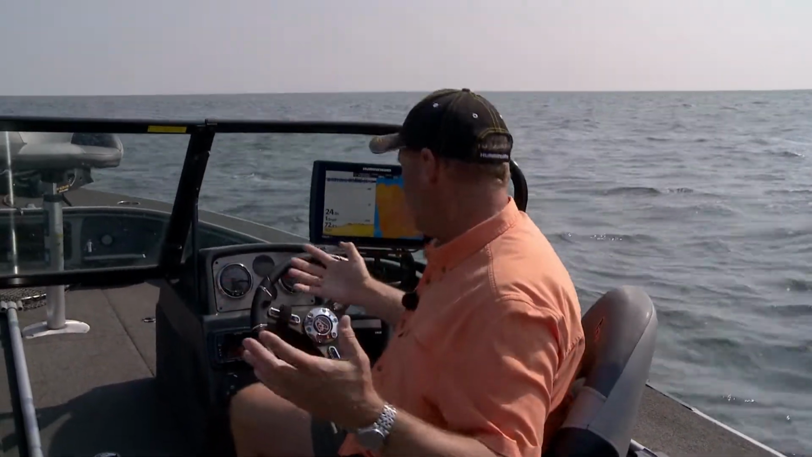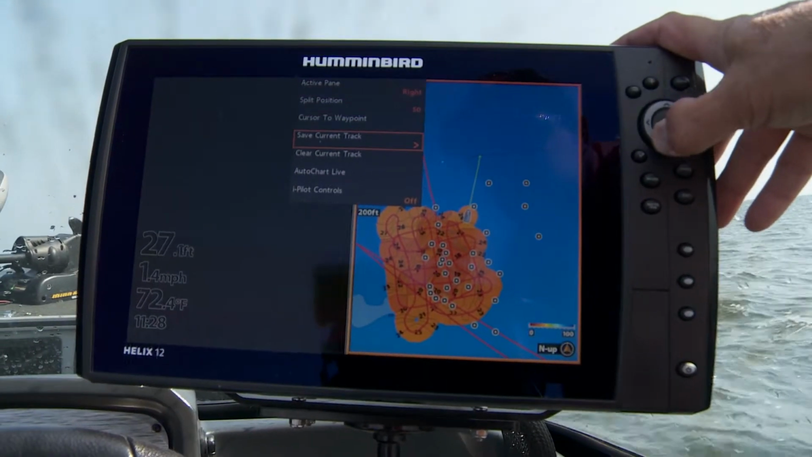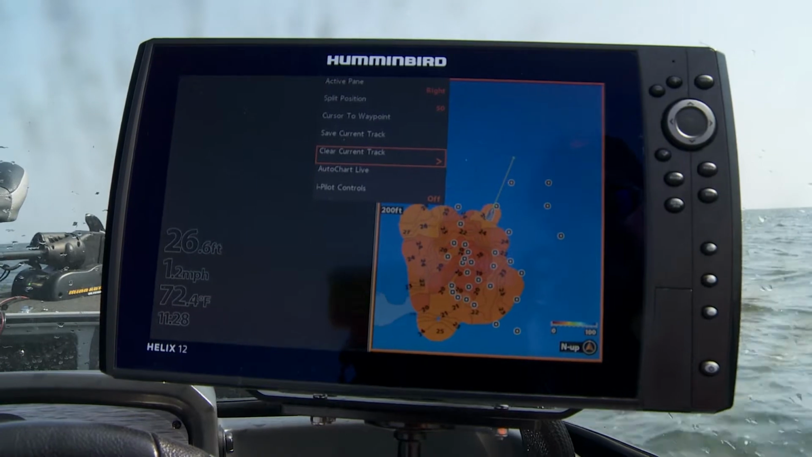Then the next thing I'm going to do is just clear my track. I've made the map. Now we're just going to clear the track. That's as simple as going into your menu, coming down to clear current track, hitting the arrow. It'll ask you, do you want to clear it? And that's what I'm going to do. I cleared it right there. Now we've got our map.